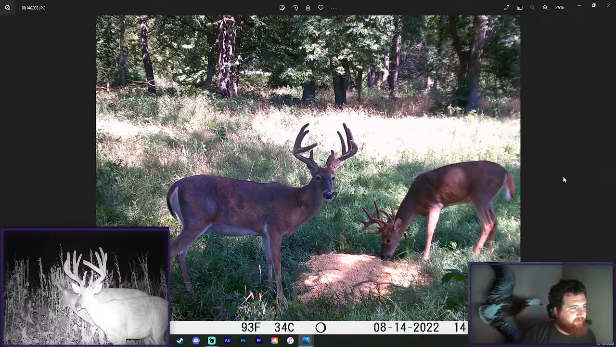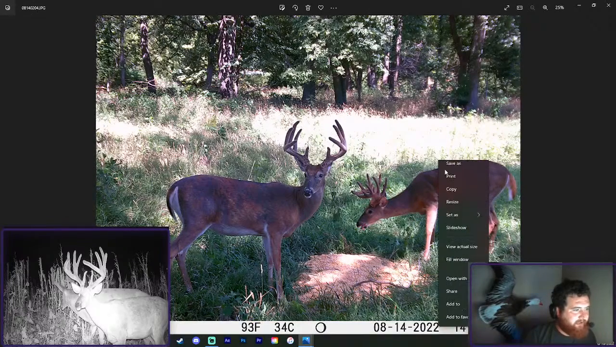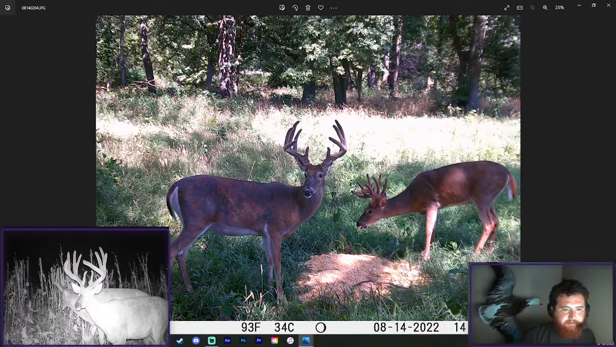Again, this is kind of what happens this time of year when you put corn out or whatever on a camera, on a scrape, whatever, and you just kind of get the same deer over and over again because they're really the only deer that are using the area. They have such tight home ranges right now. They don't usually start to expand.